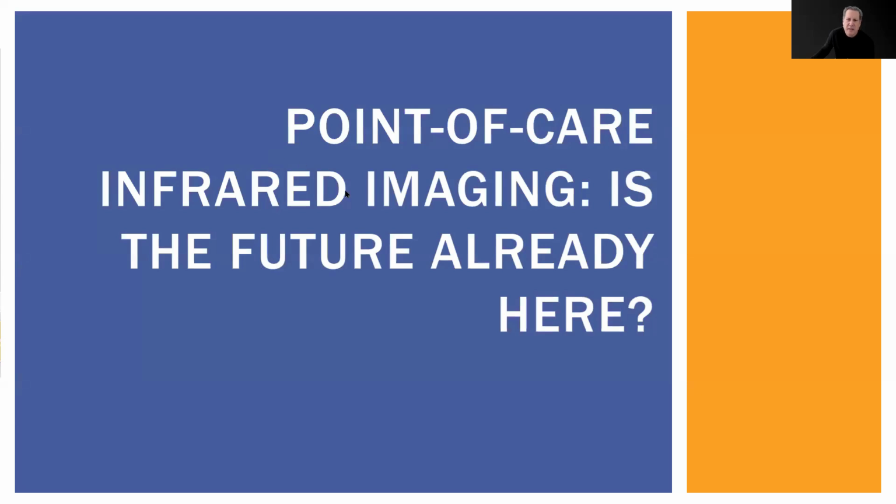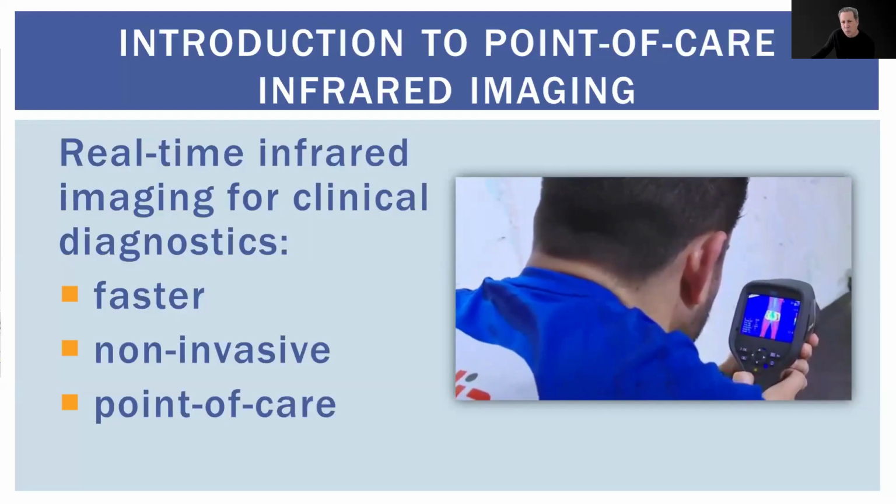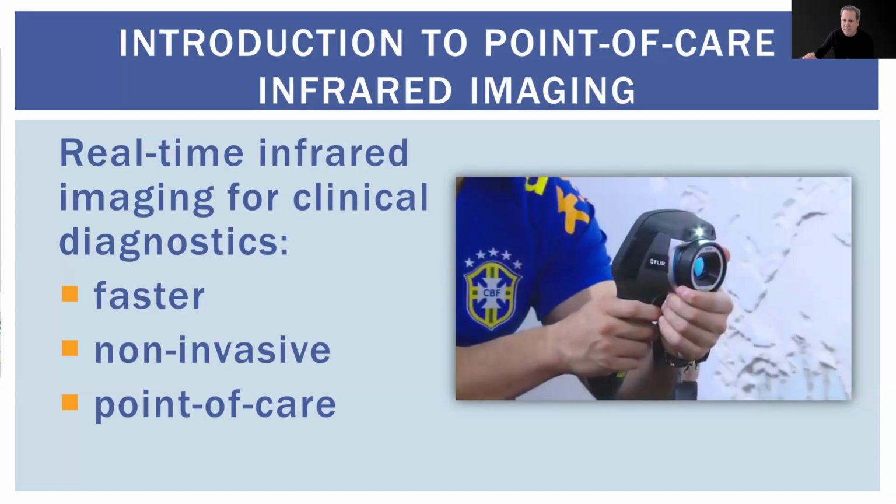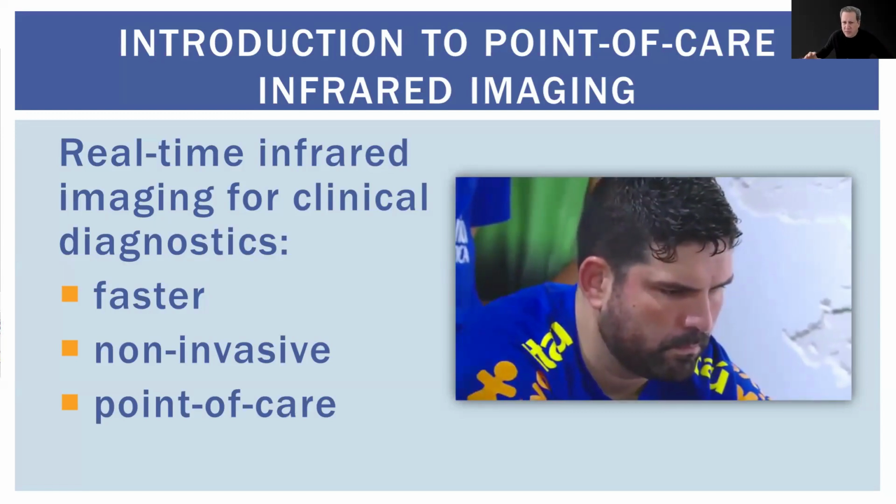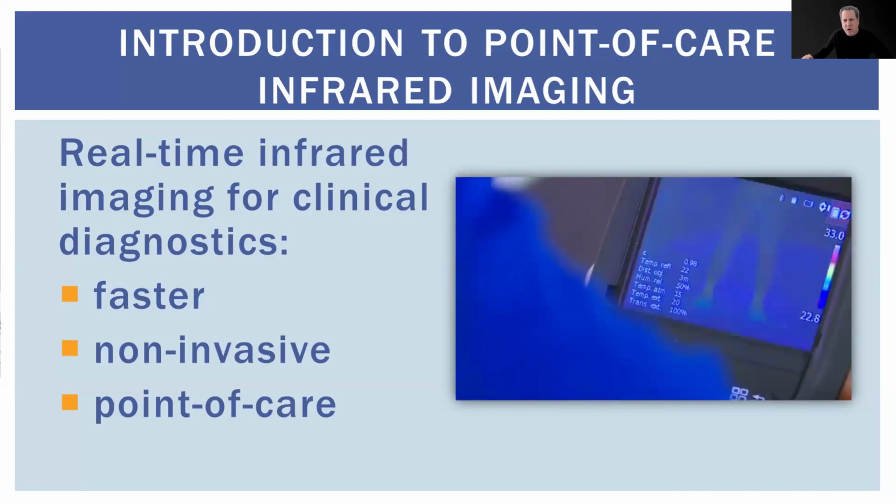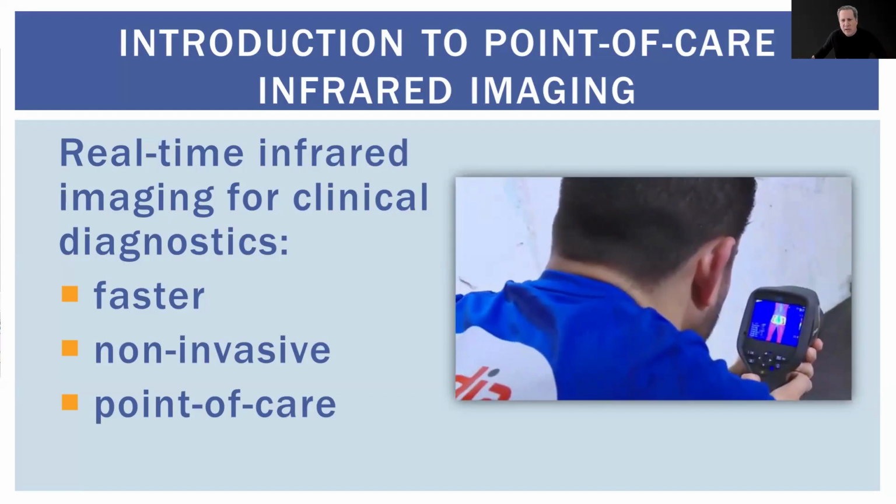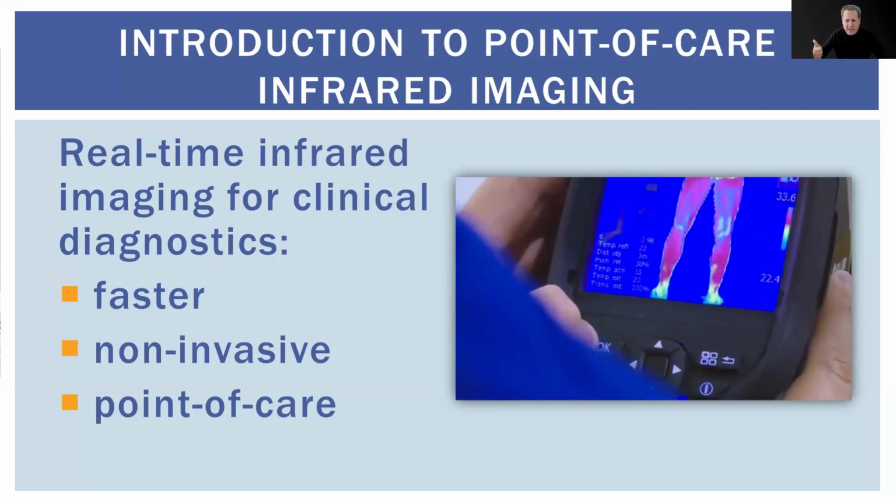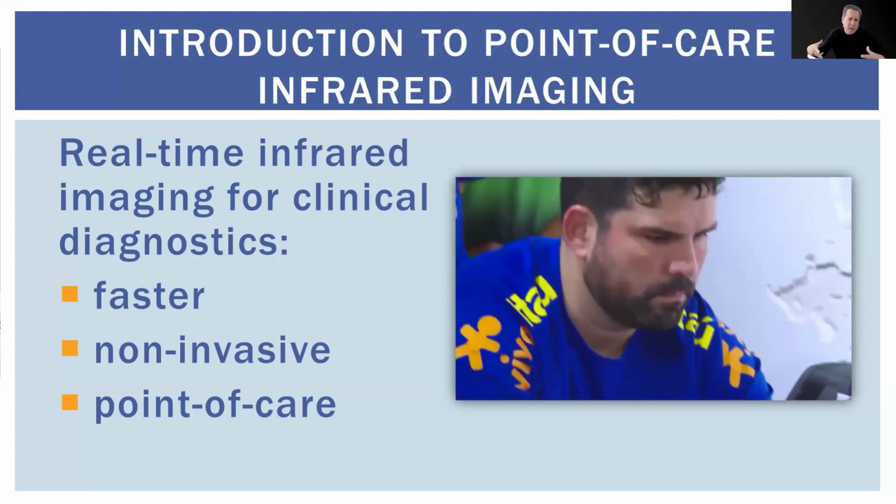Point-of-care infrared imaging is the future already here. Today, we are going to dive into the world of point-of-care infrared imaging. Imagine being able to analyze a patient's clinical condition in real time without having to wait for results. That's the advantage of infrared imaging compared to traditional thermography, where images are captured and analyzed later. This technology offers faster, non-invasive diagnostics right at the point of care.